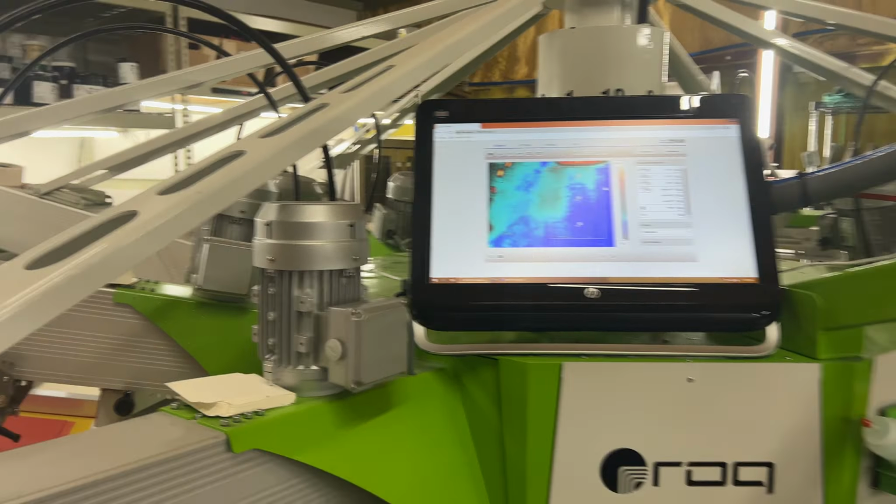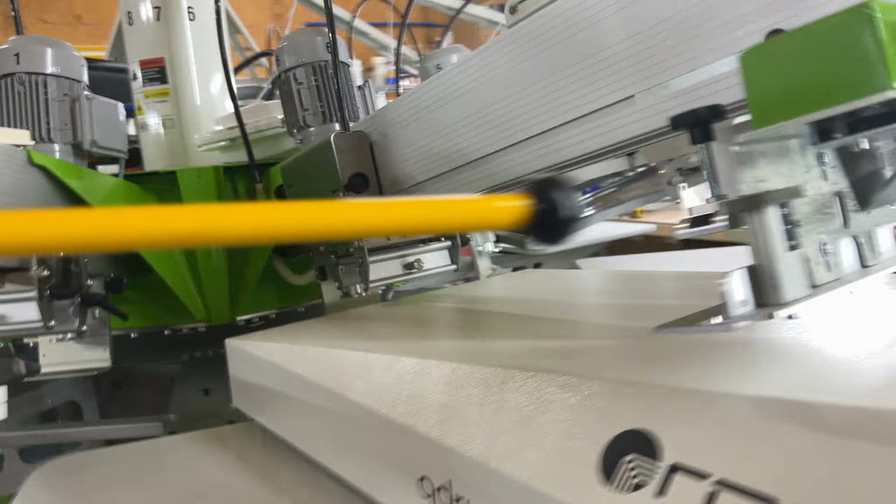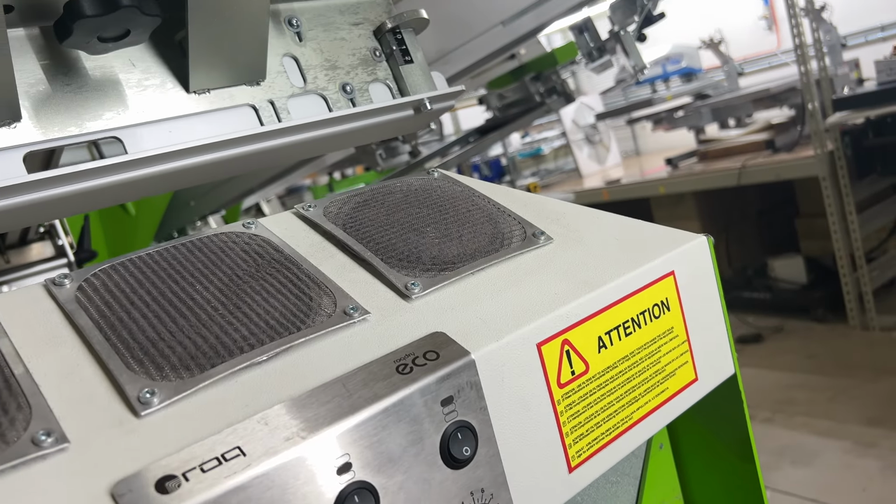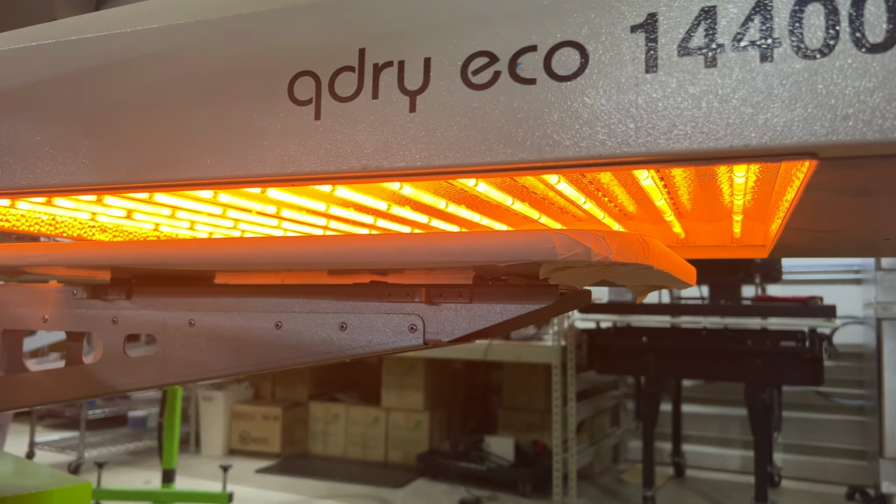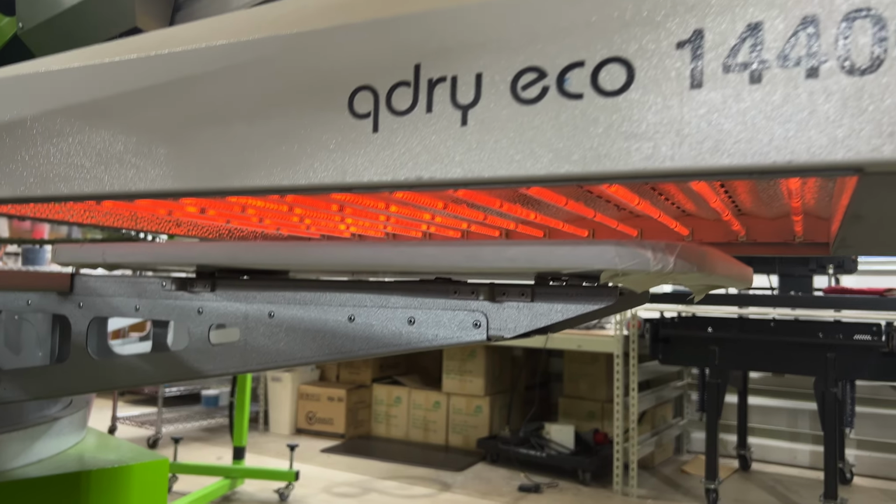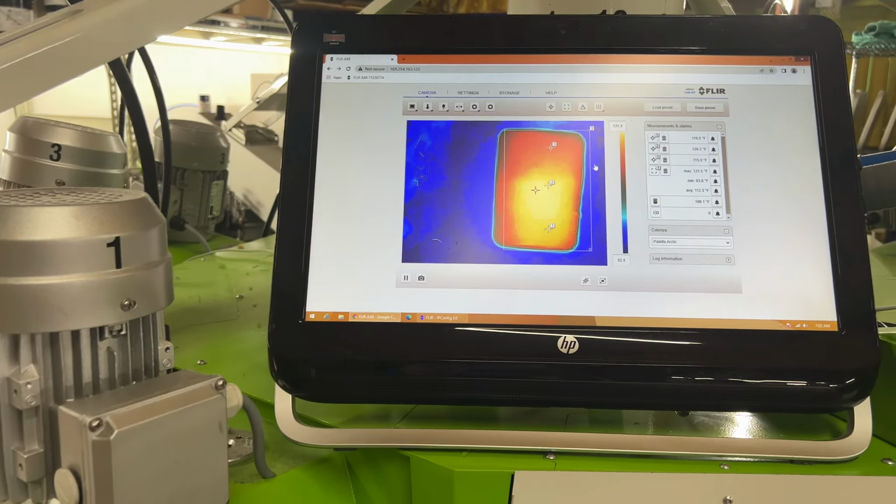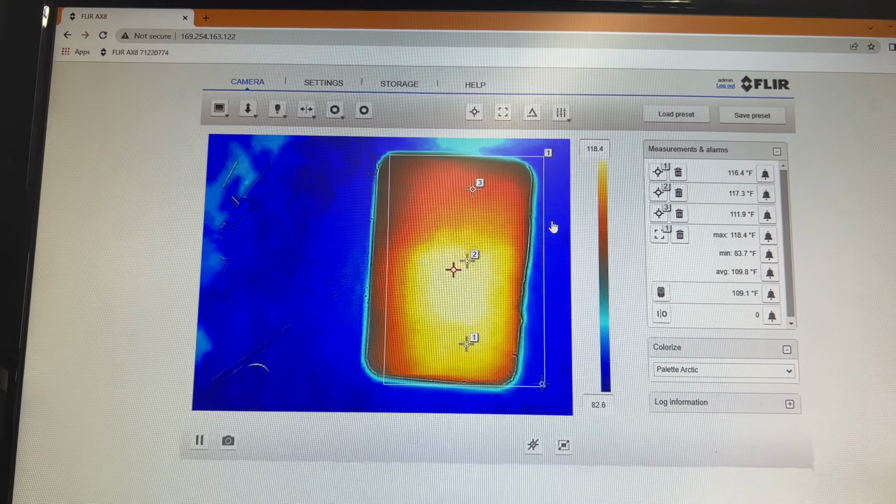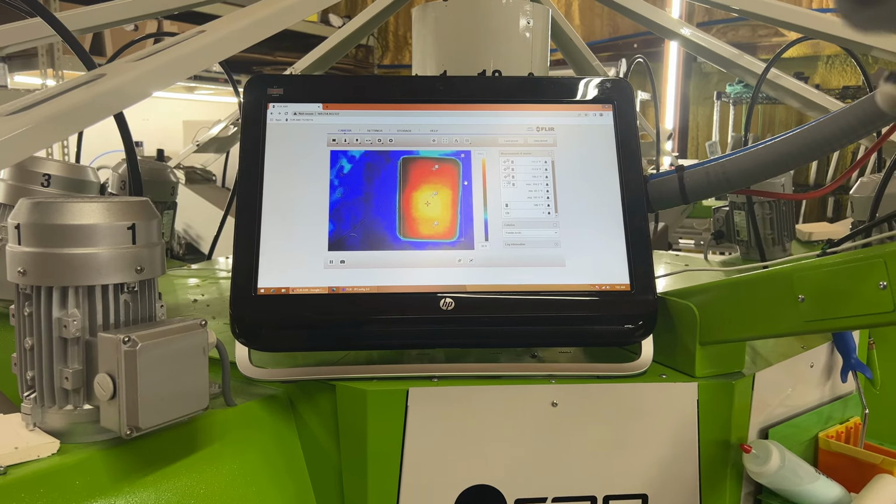I'm going to do it again on just a blank pallet. I'm going to increase the temperature. Let's ramp it up here. All right. And there is the pallet we just flashed. So you can see how beneficial it would be to actively monitor.